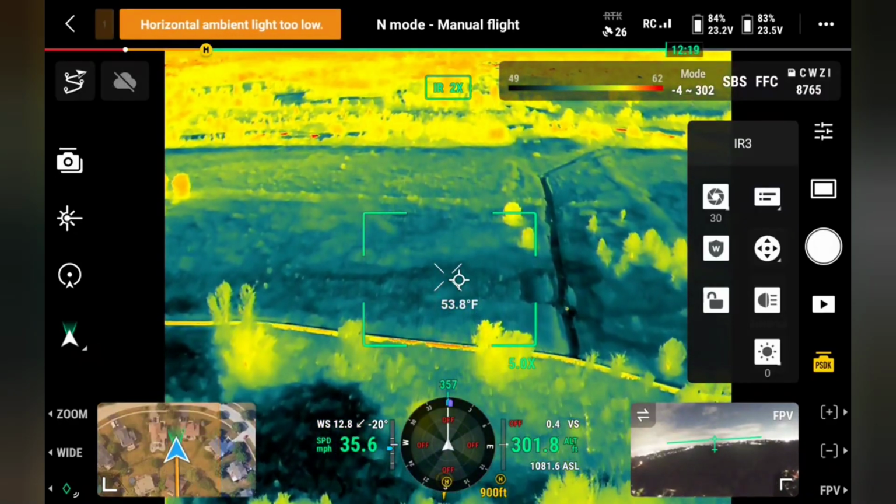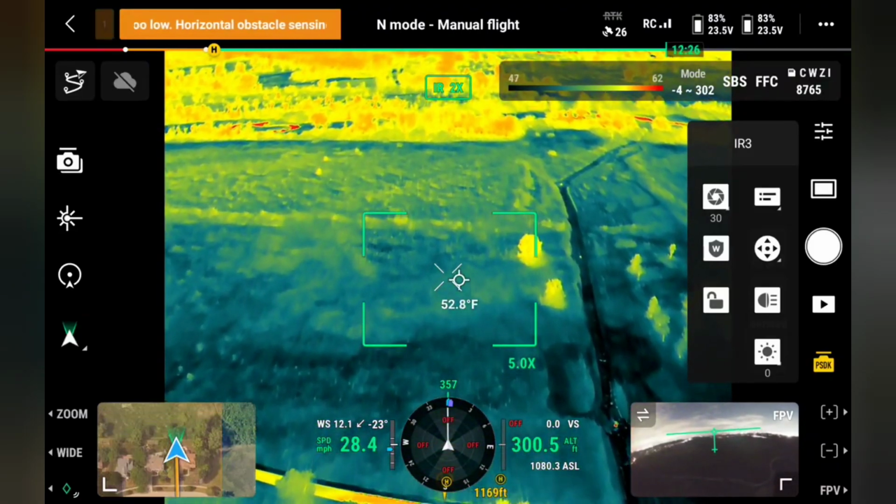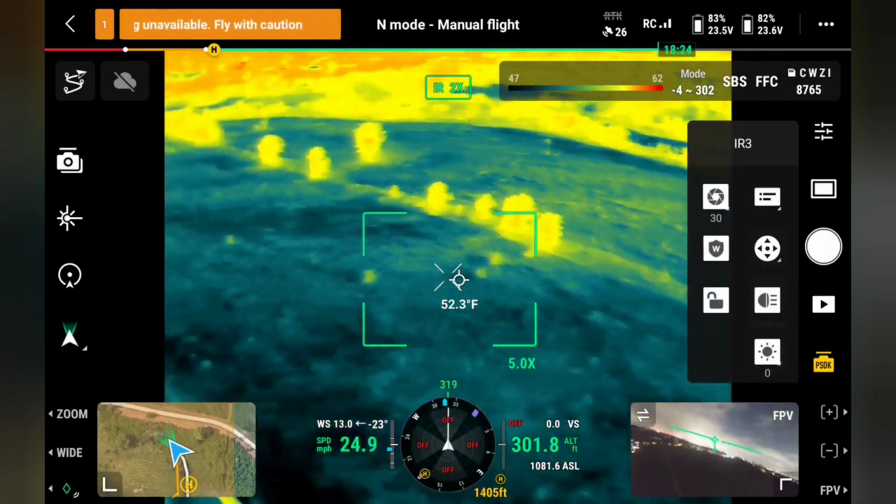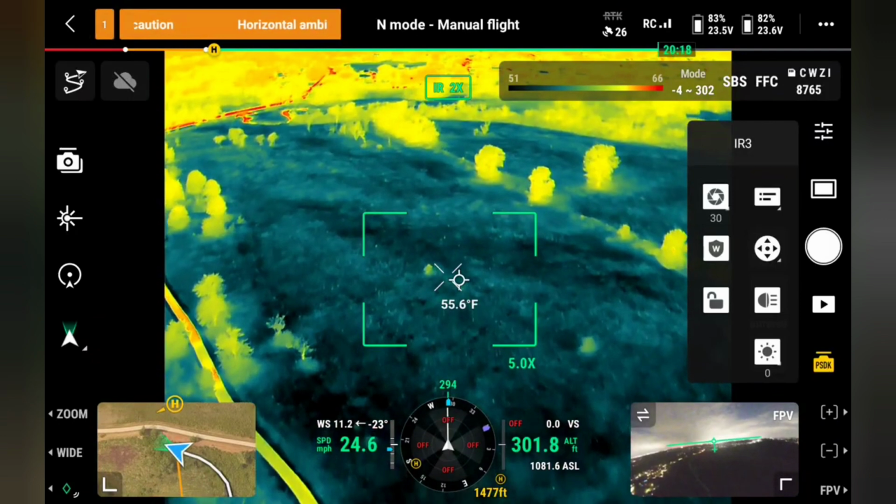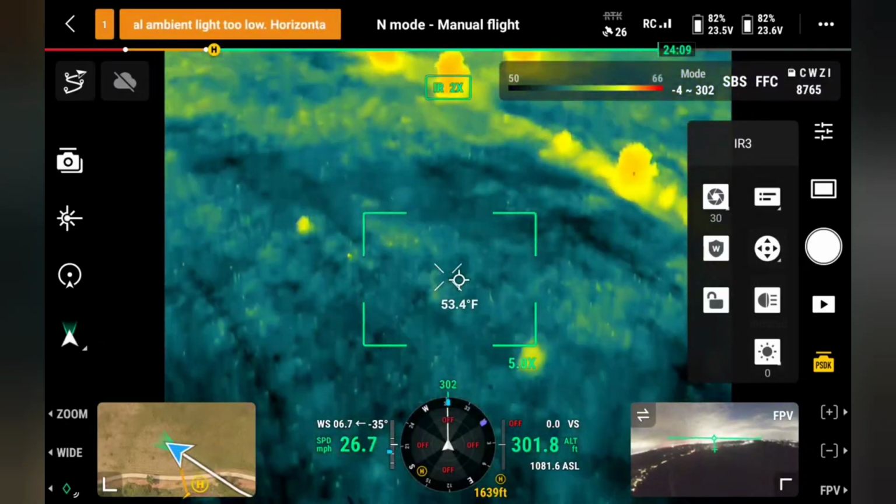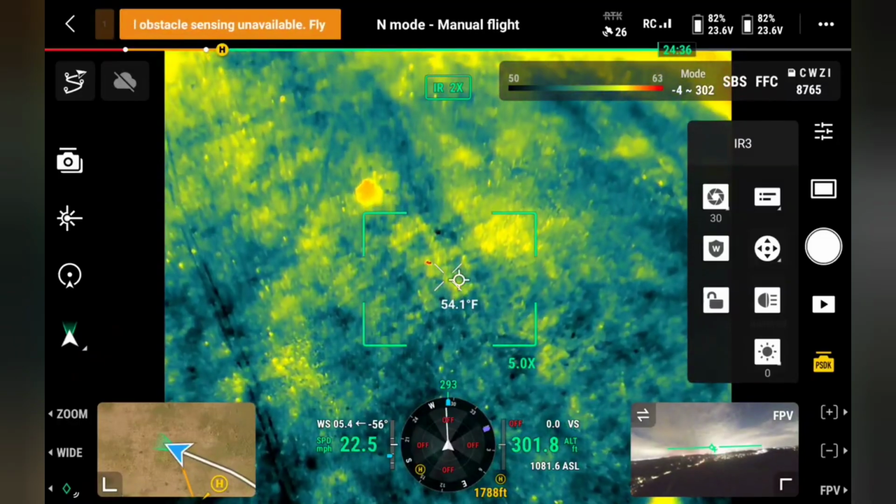So I can see this good for a situation where you're in a neighborhood and maybe you don't want to turn on a spotlight. Or, you know, I do a lot of dog searches. Maybe you're doing a dog search and you just want to make sure you do not spook the dog at all.